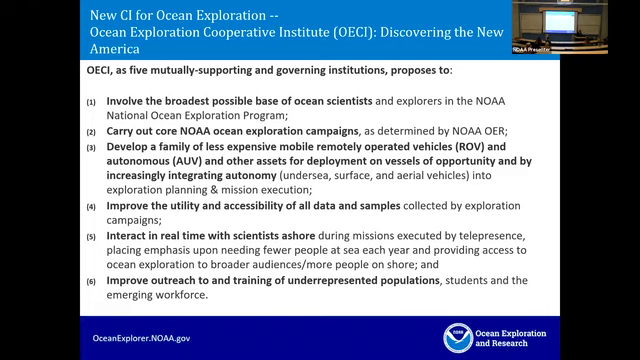So again, the telepresence capabilities in this building, and placing an emphasis on needing fewer people at sea each year and providing access to ocean exploration to broader audiences and more people on shore, and then improving the outreach and training of underrepresented populations, students, and the emerging workforce, which is all of us here. So those are the goals of the OECI.